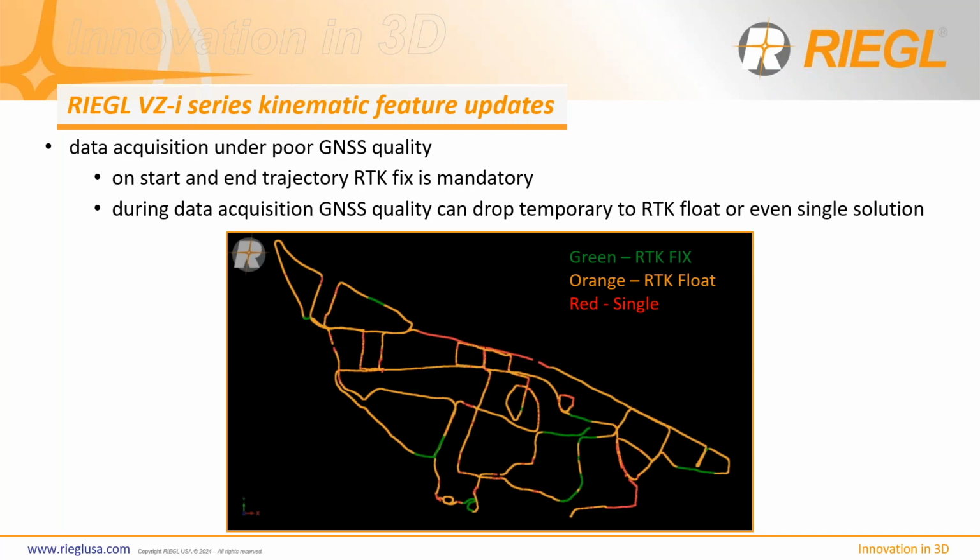But in between, you do have the ability to acquire kinematic data without being fixed, with floats, and even with single. But we encourage that it is fixed the entire time. So this is a huge improvement from where it began about a year ago, where if the project was not fixed the entire time, it was very difficult to process the data and get very good results.